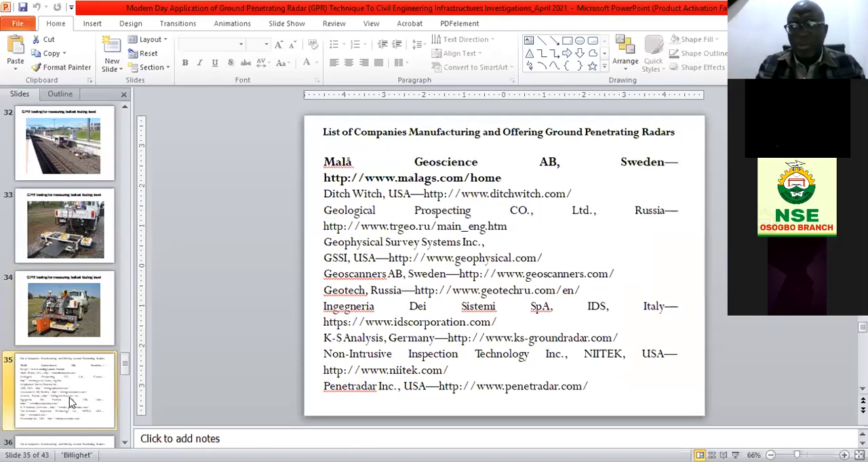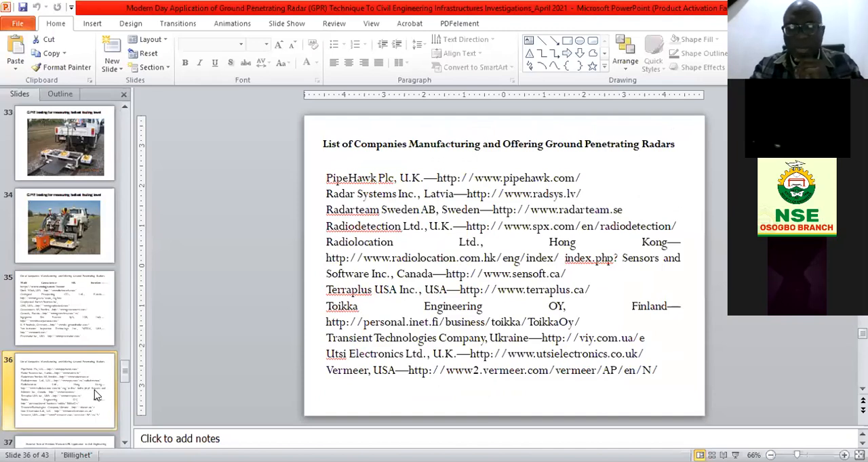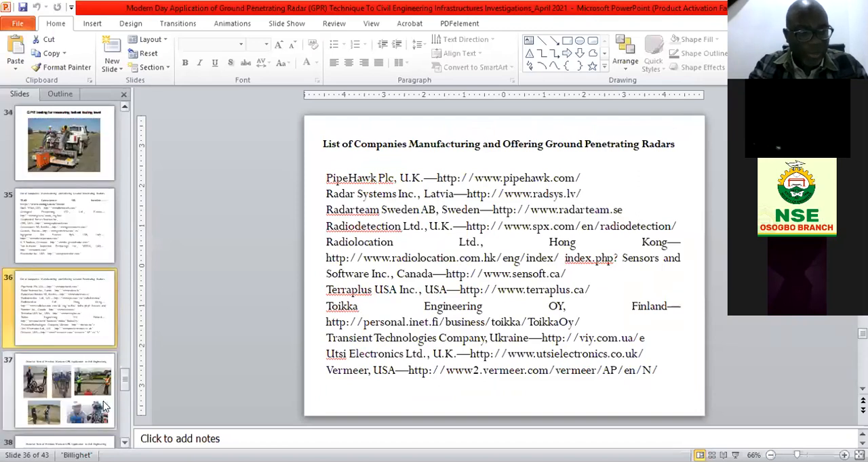But for now, in Nigeria, we have Mala Geoscience and we have GSSI that are effectively on ground for usage all over the place. Here I just listed the companies. So it's a matter of choice. If you're interested in buying or patronage, I would recommend Mala because I've been using it since 1999, and it has never failed.